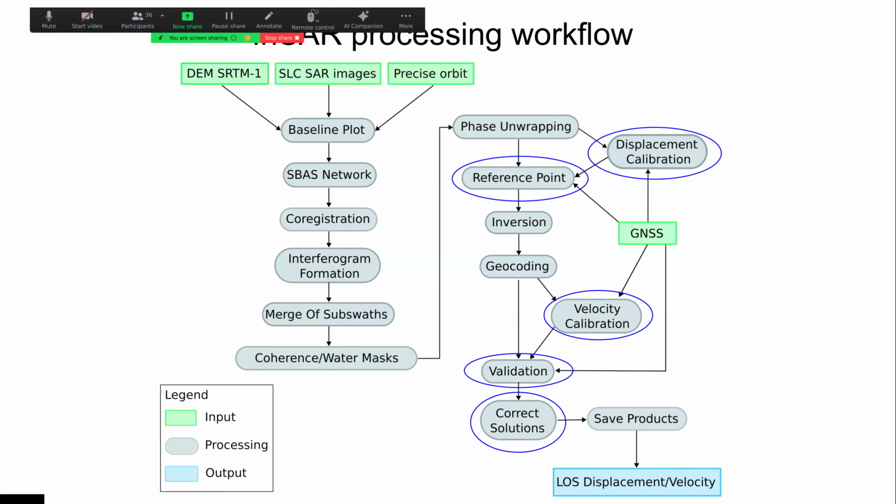And I also compute some very simple indexes, for example the RMSE and the correlation. And for the velocity, I performed a difference analysis. Then here I correct the solution, because once you spatially reference to a point, a GNSS station, if the point is really stable, you don't need to do anything.